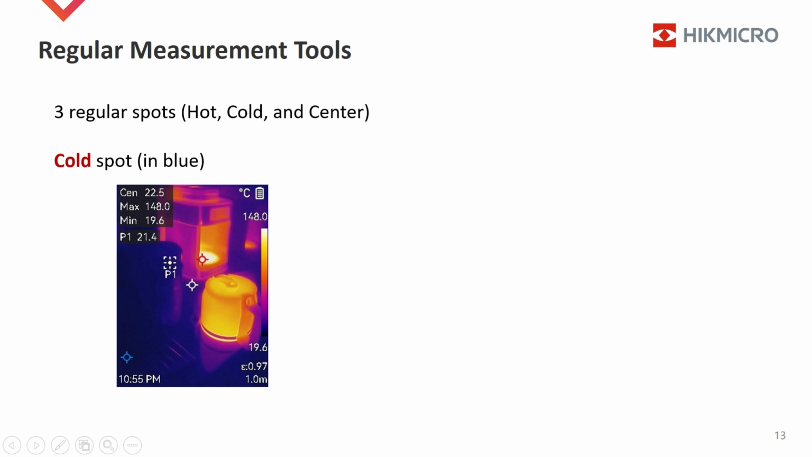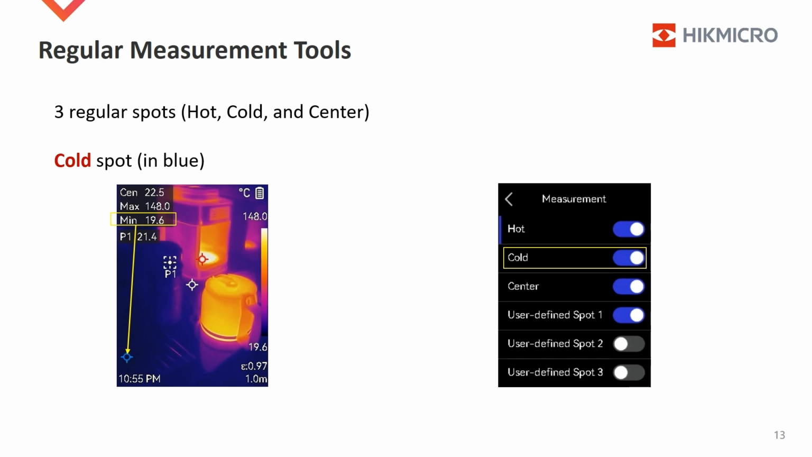Similarly, the cold spot tool displays in blue. Its position can change with the detected minimum temperature in the entire image. The coldest temperature displays with MIN.